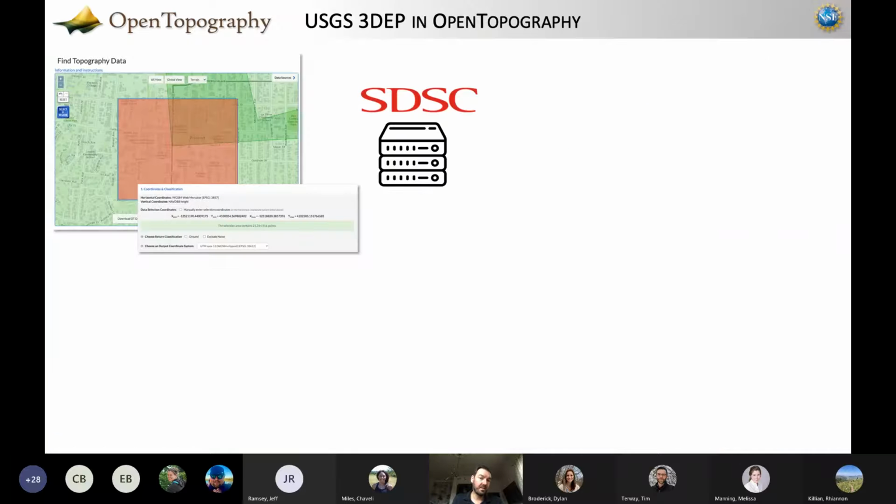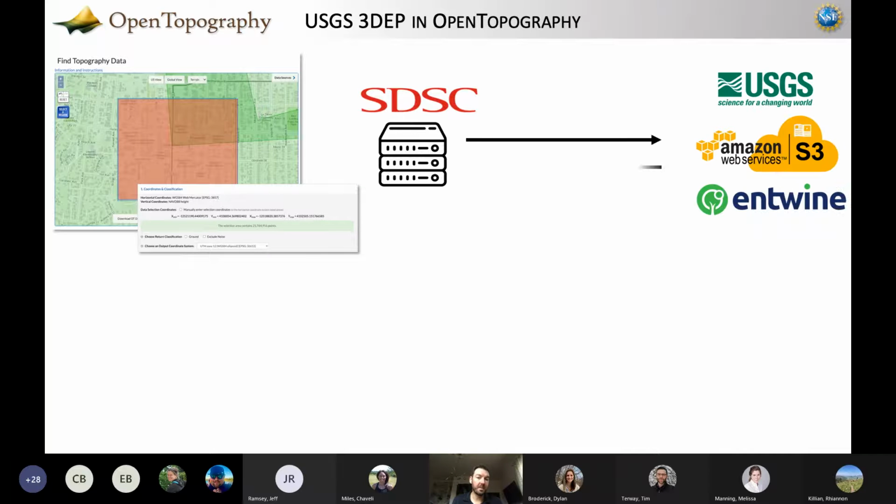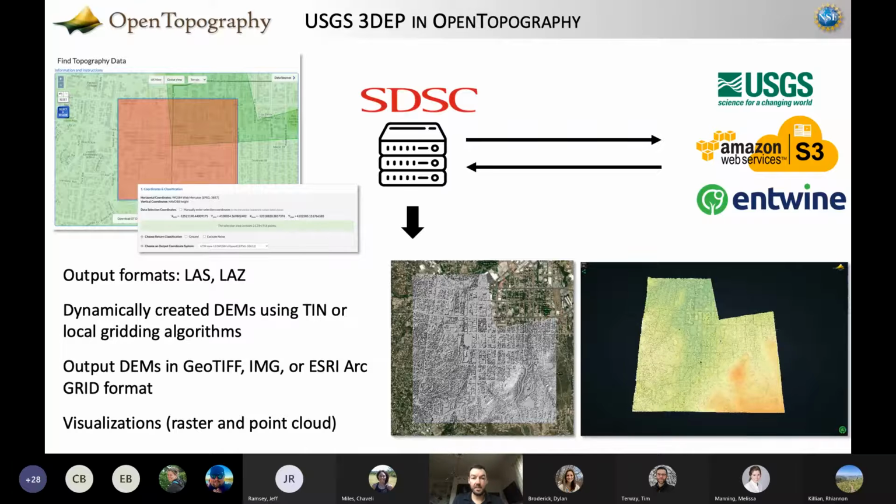In a cartoony sense, this is kind of interesting because if you use this through Open Topography, you don't really maybe appreciate this, but when you make a request, we actually go from the San Diego Supercomputer Center over to US West Oregon regions, Amazon data center, grab the data subset, bring it back to San Diego, and then process it through our standard set of tools.